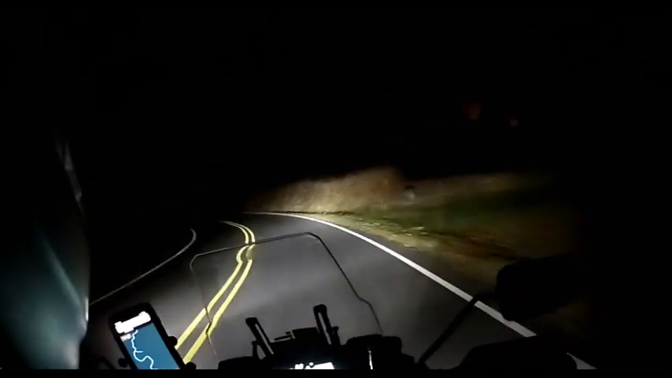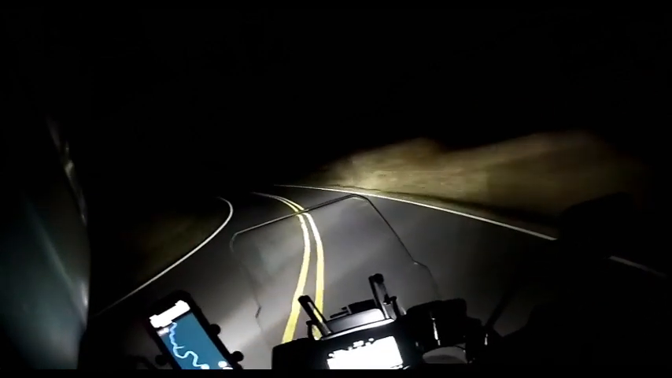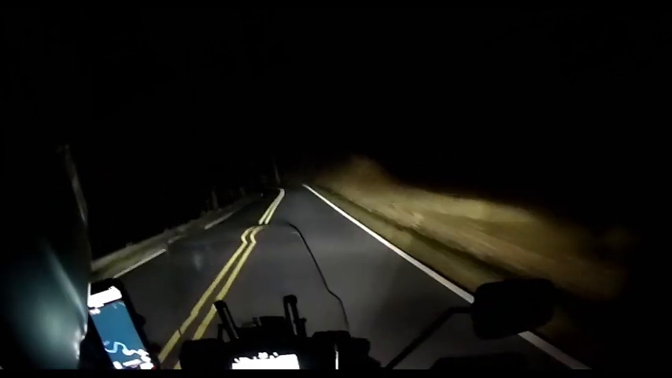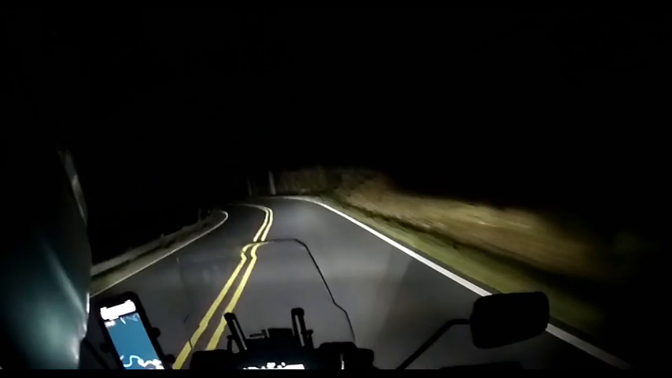I have to be a little more careful because you can't see as far around the corners in the dark. Even with the adaptive cornering light, some of these corners are so sharp, I'm sure you can tell in the camera, you can't see nearly as far around the corner. You just look as far as you can see, keep your eyes moving and keep your speed down.